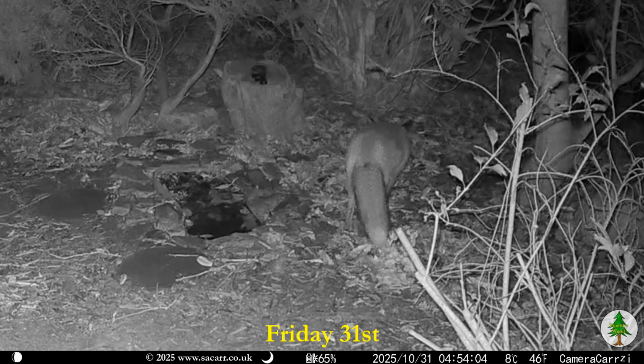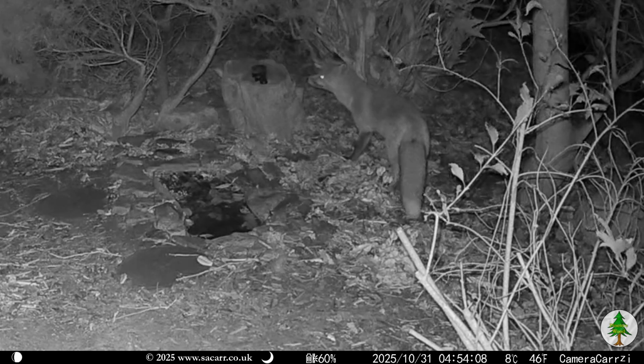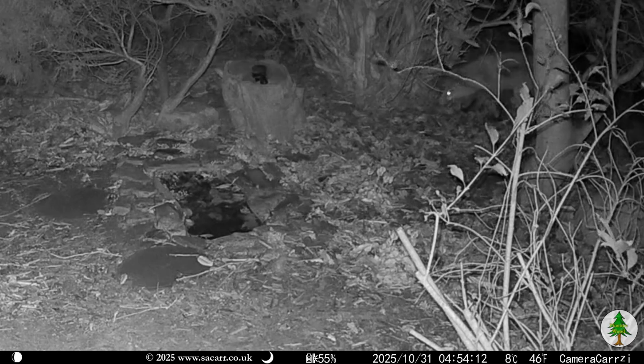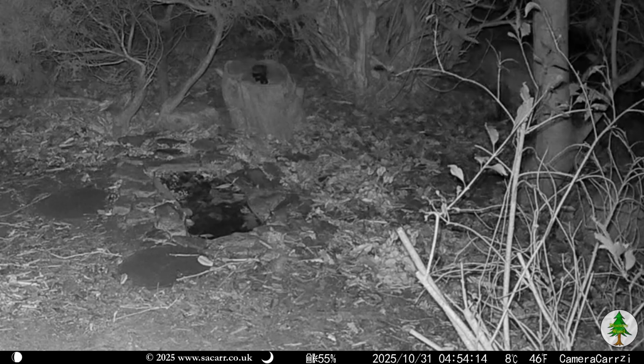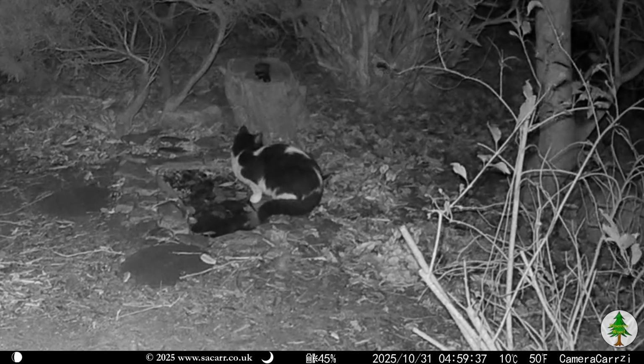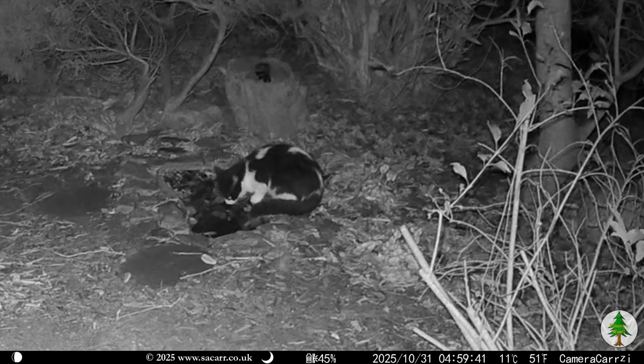The first capture of the 31st was the fox, just before 5 in the morning. Just 5 minutes later, Chevron was back at the pond having a drink. He was the last visitor for October.